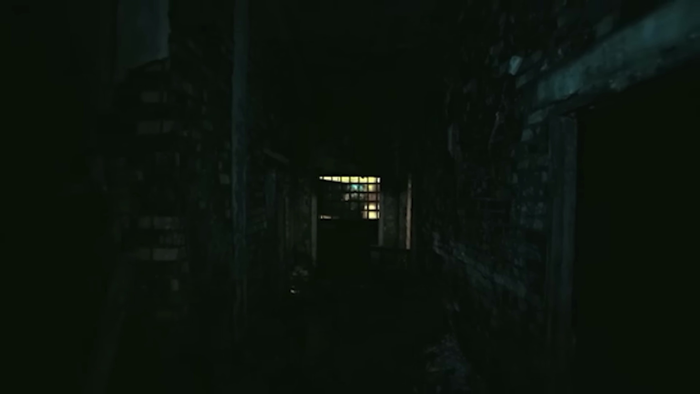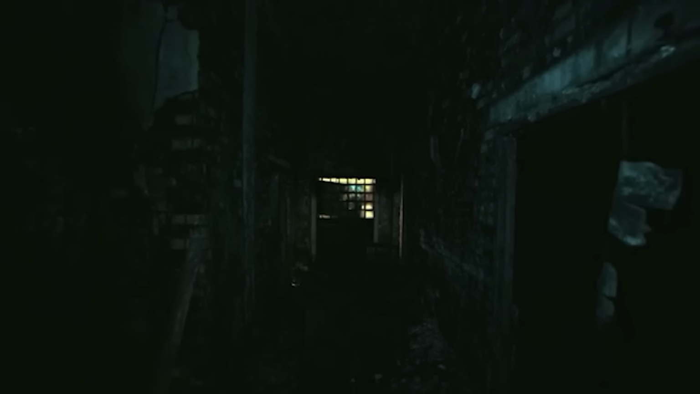The oppressive silence is punctuated only by the creaks and groans of decaying structures. But then, paranormal activity emerges. Doors slam shut, ghostly apparitions materialize, and an unblinking face stares back from the shadows. Witness the heart-pounding moments that will leave even the most skeptical minds wondering, is this neighborhood truly haunted?